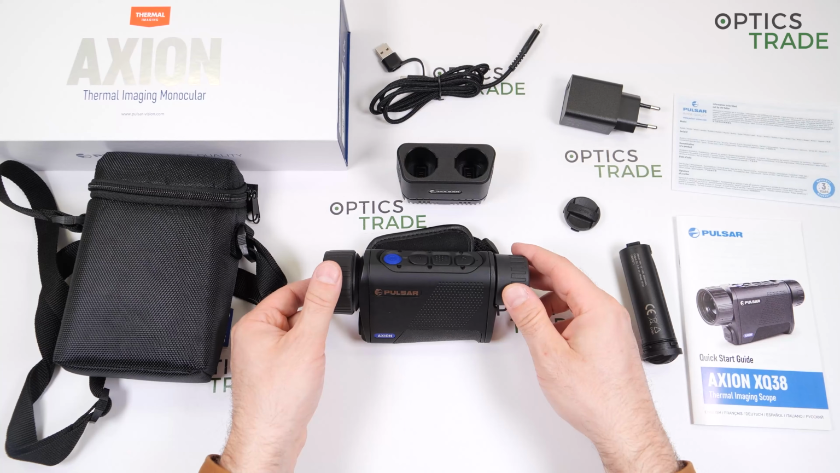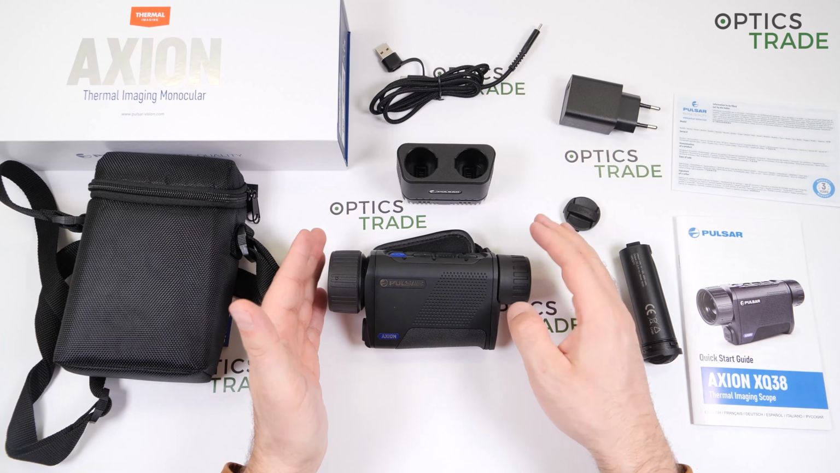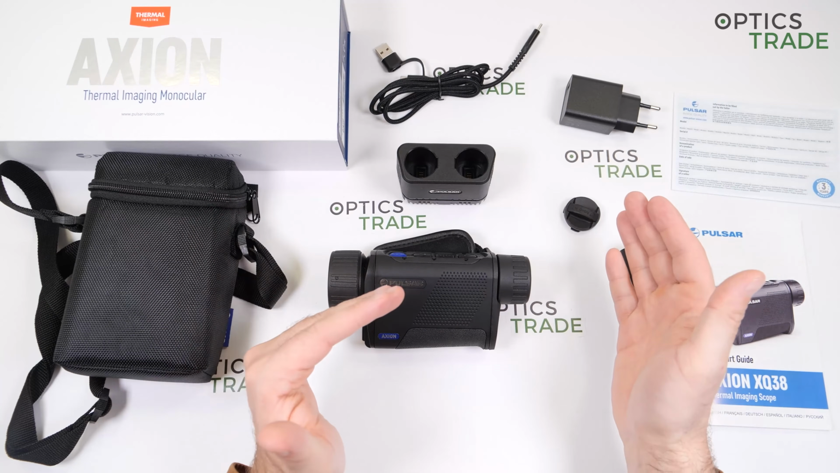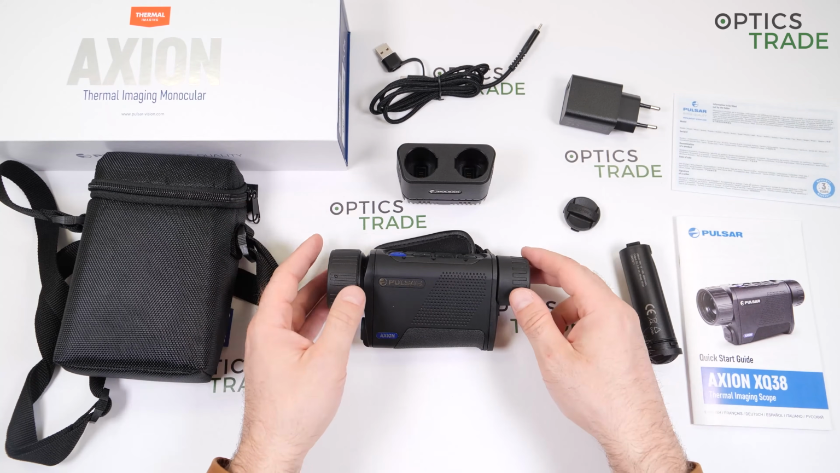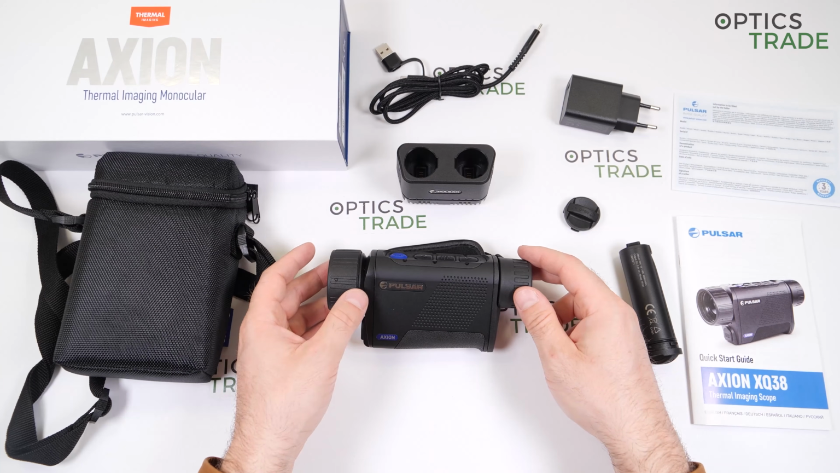Okay, if I do a short summary like I do with all my reviews regarding this device, I'll go through the sweet and through the sour. What's really great, what could have been done better, and why I would suggest you should buy this device, or why I should suggest that maybe you wouldn't.